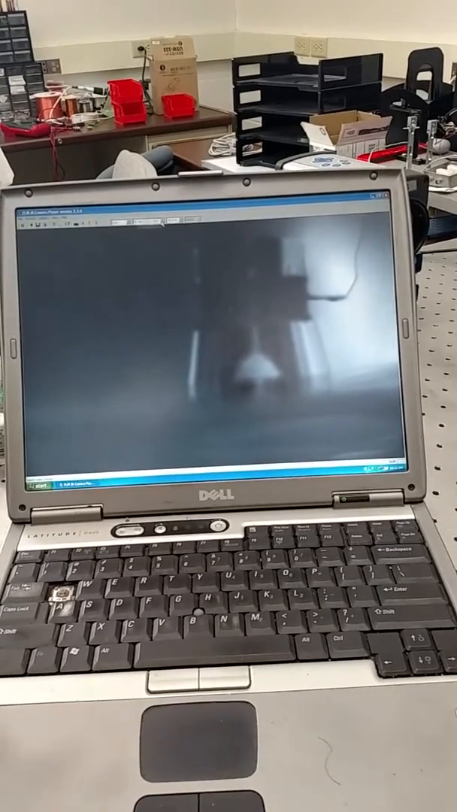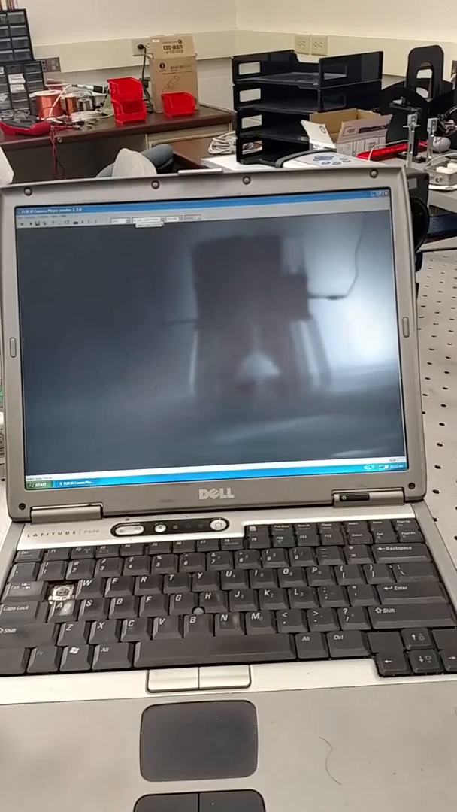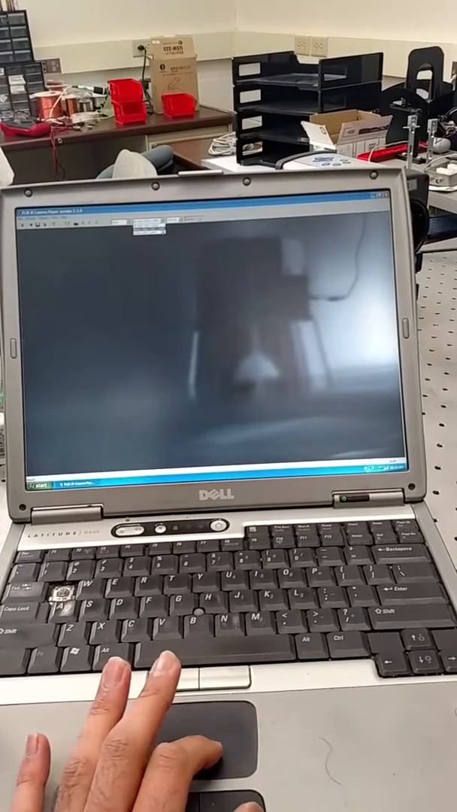Really what the thermal camera is doing is measuring temperature using the piezoelectric elements, and it's converting that to a color. So the thermal camera doesn't actually see color. It's just converting that to color so you can actually see.